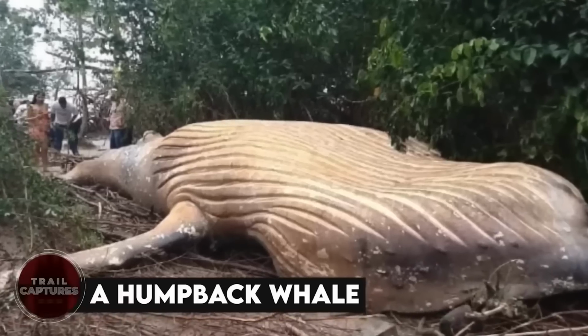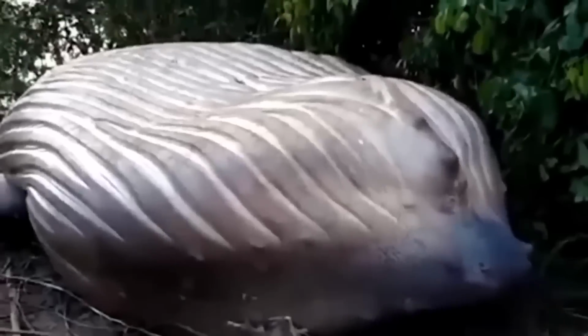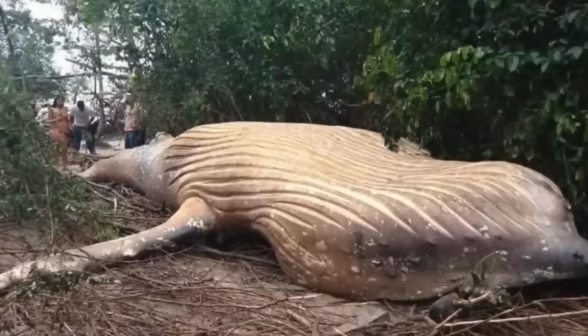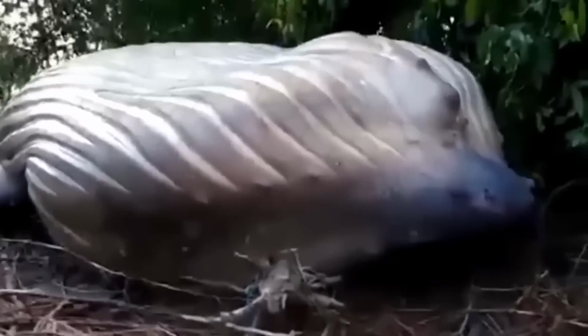A humpback whale. It isn't always the animals or the mysterious beings that lurk in the woods. Sometimes it's humpback whales also, found laying deep in the woods. And how exactly did the whale end up there, so far away from the ocean? Well, that's been a mystery ever since.